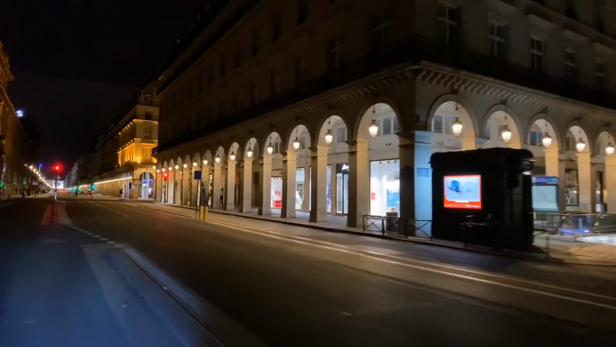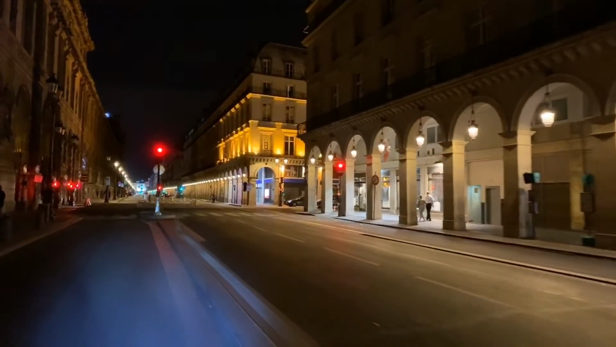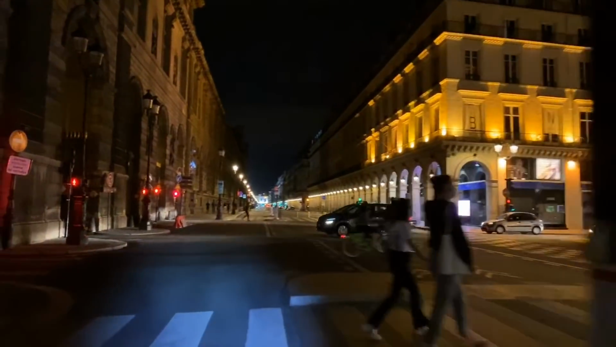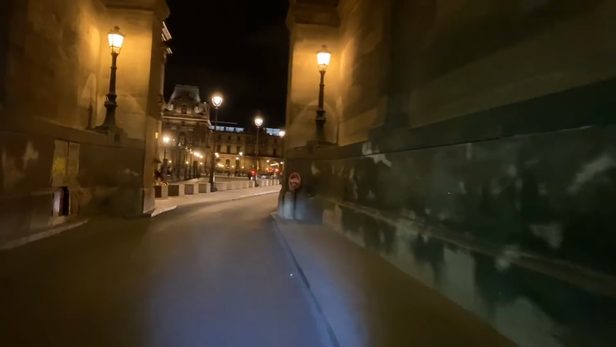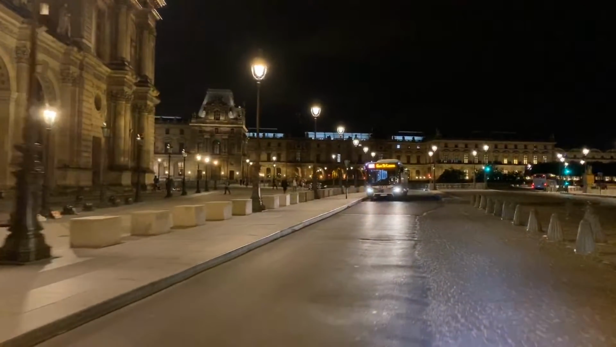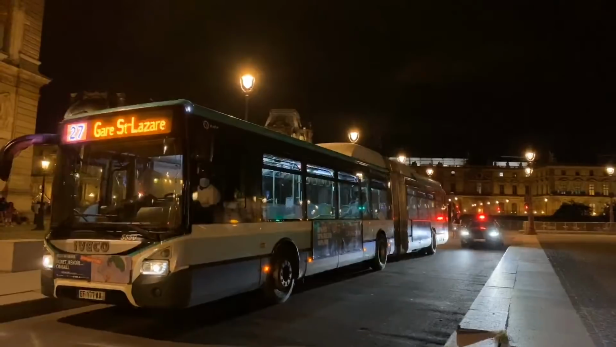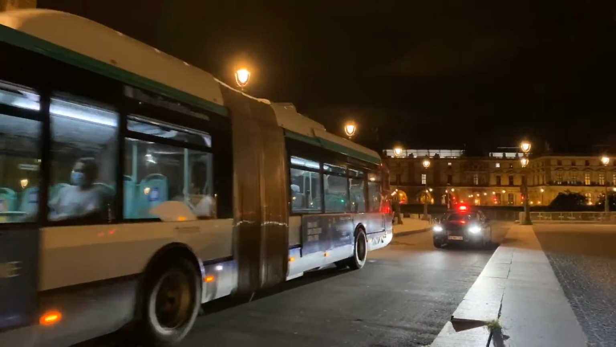We'll go over near the Palais Royal in a moment. I'm going to head up to the Opera House later. Alright, so I would like to go through here. One thing I love about coming up on the Louvre at night is there's a sort of a reveal. Of course, because the pyramid is blocked by the architecture until you get right in front of it.